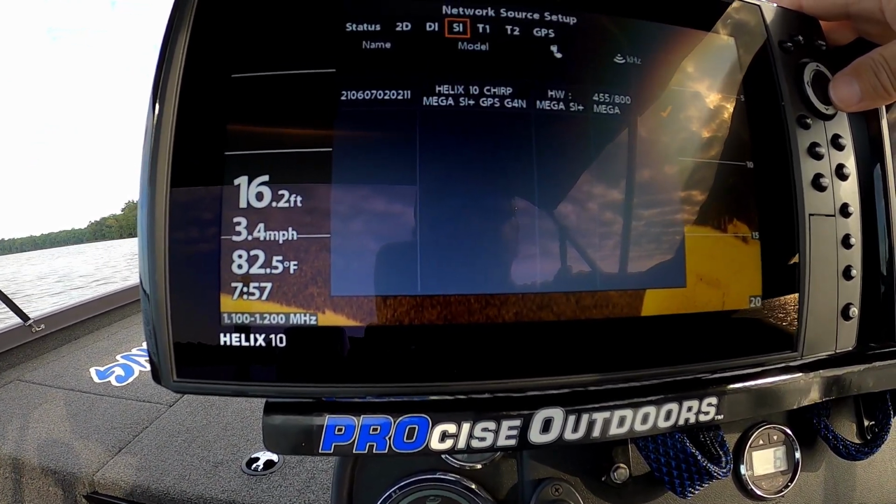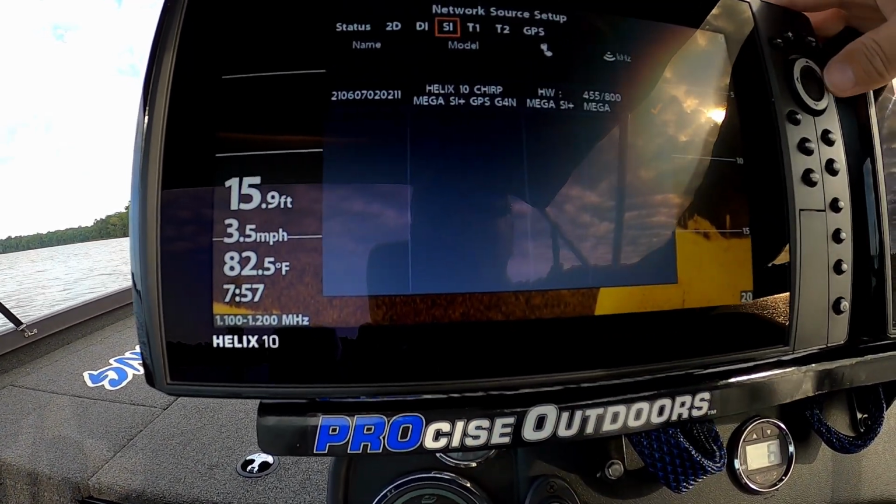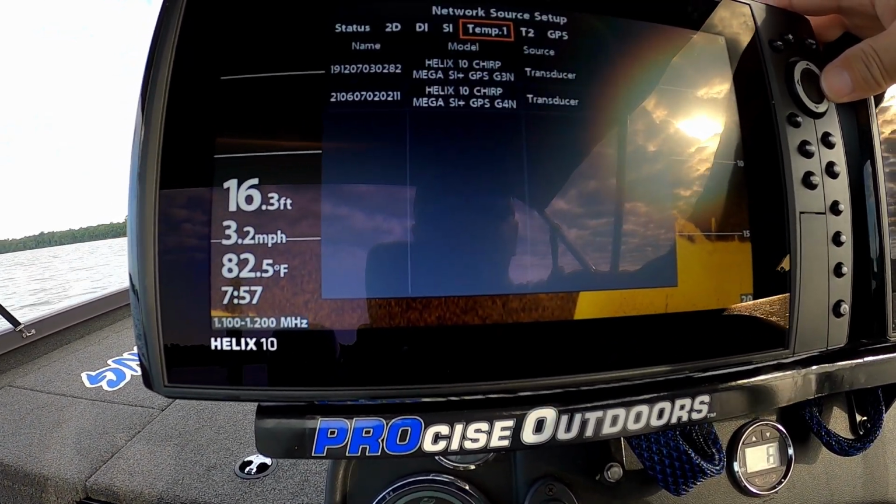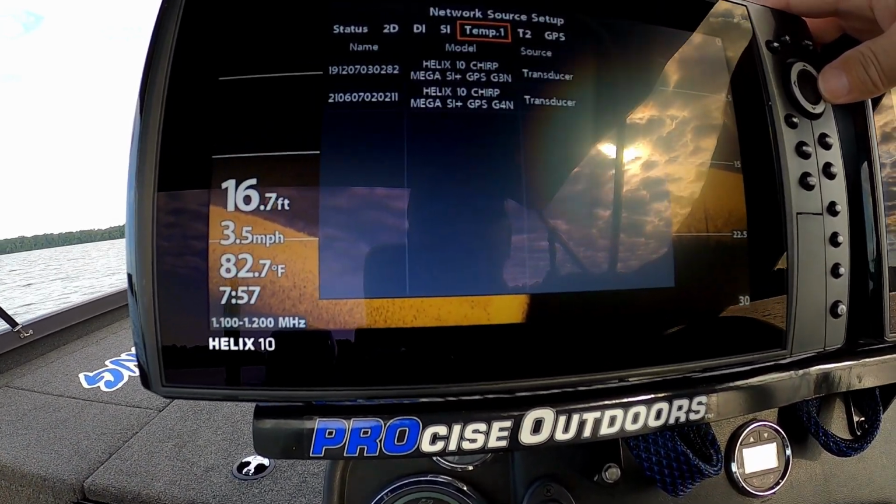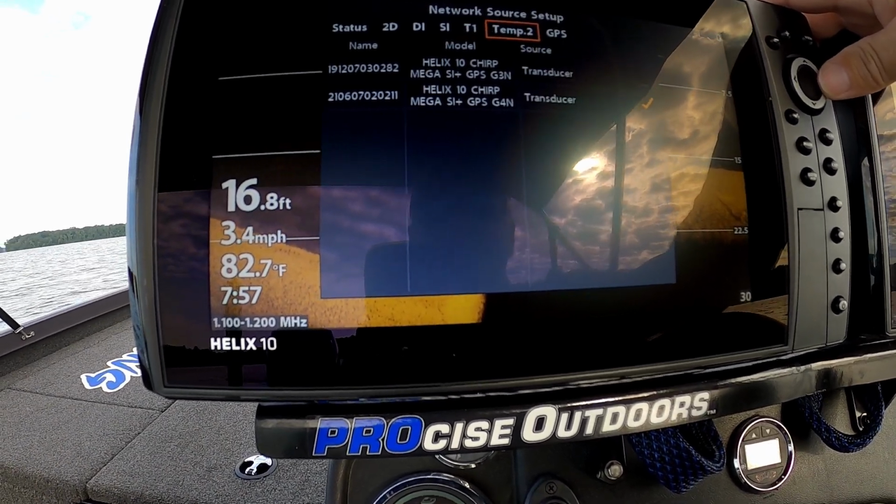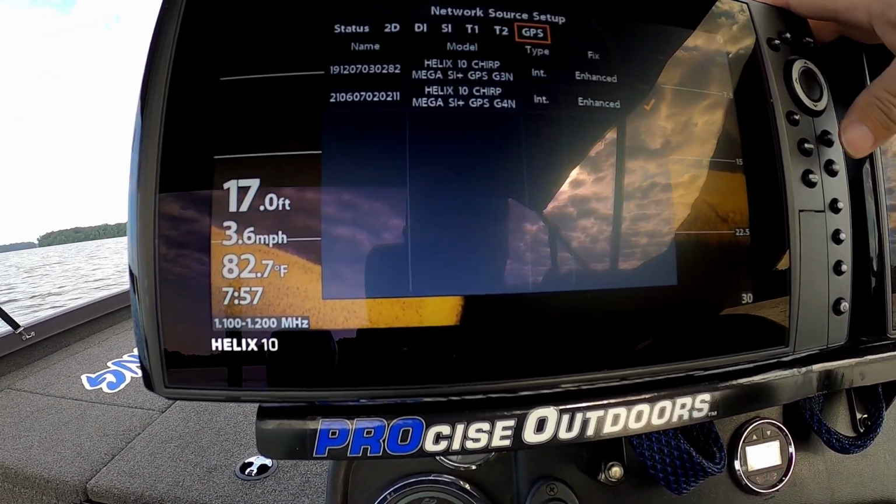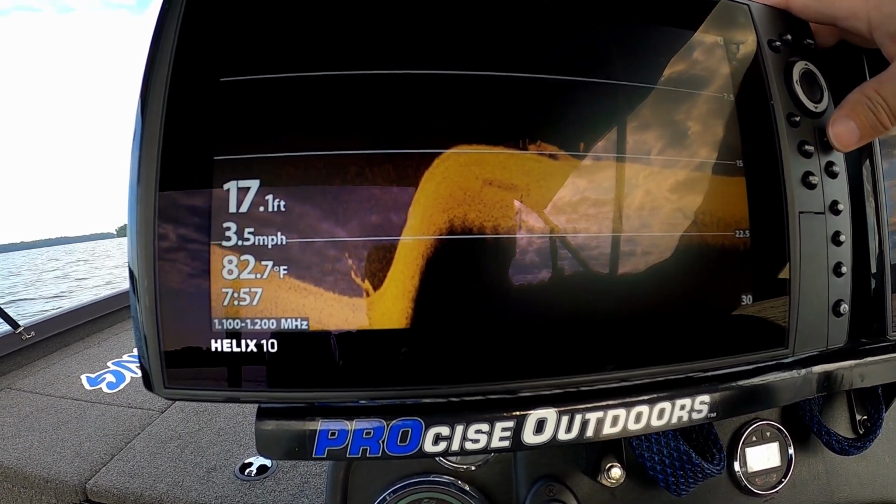And it's not showing 455 800. Not sure if that's right. We may have to take another look at that. Yep, we're using our G4 transducer, which is not a G4 transducer. I'm not sure why it says it is. So everything looks good there for now.